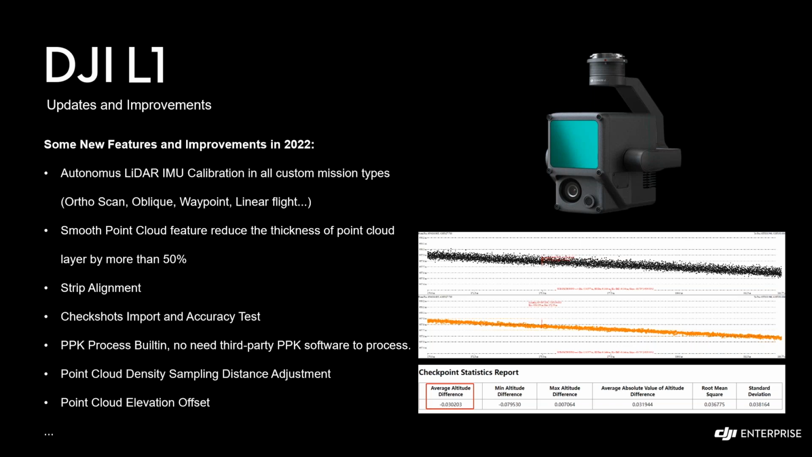And we have just released a feature called Smooth Point Cloud within our Terra software. That functionality reduces the thickness of the point cloud layer by over 50%. As you can see on the right side, we have a chart to show that comparison.